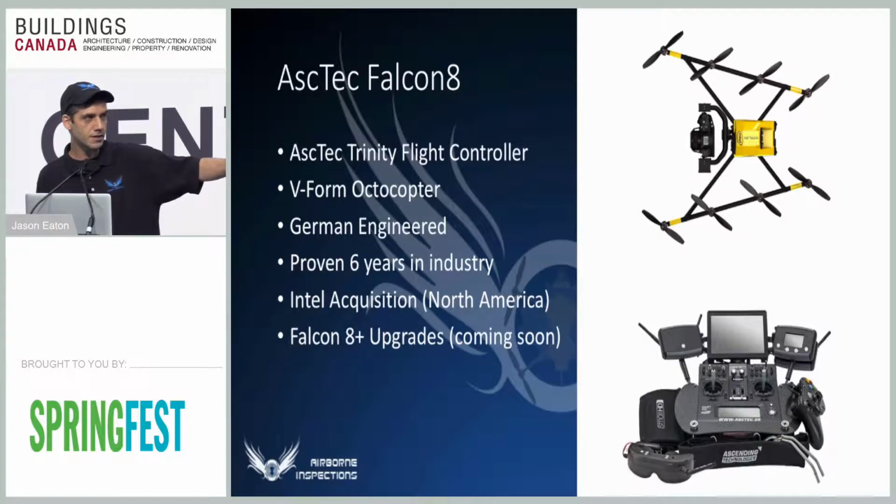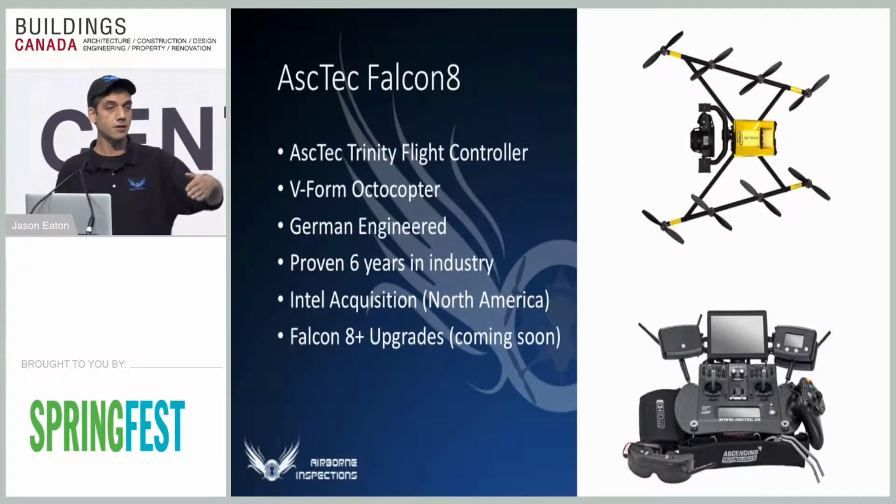The first thing about it is this Aztec Trinity flight controller. What we really like about that is, just like manned aircraft, the Aztec Trinity has 3 sensors of everything. You think of all the sensors on a flight controller: you've got a barometer, you've got accelerometers, just like on your cell phone, and they're all very sensitive components. Now, on a prosumer drone, if one of those components fails, it's going to fall out of the sky. On ours, if one of those components fails, we have 2 others on board, so it's just going to pick up where it left off and carry on.